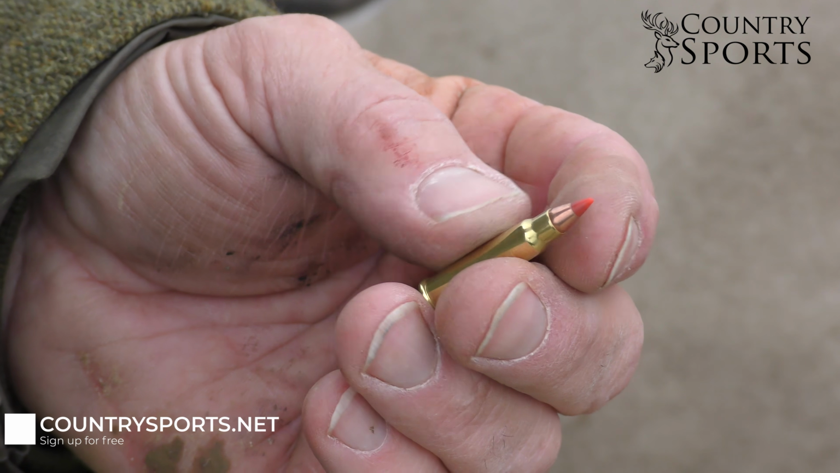This evening I'm going to be going out because I've got a couple of little fox jobs to do, and the ground isn't really suitable for anything bigger, so I'm going to kind of downsize from what I normally use. I'm going to be using the HMR.